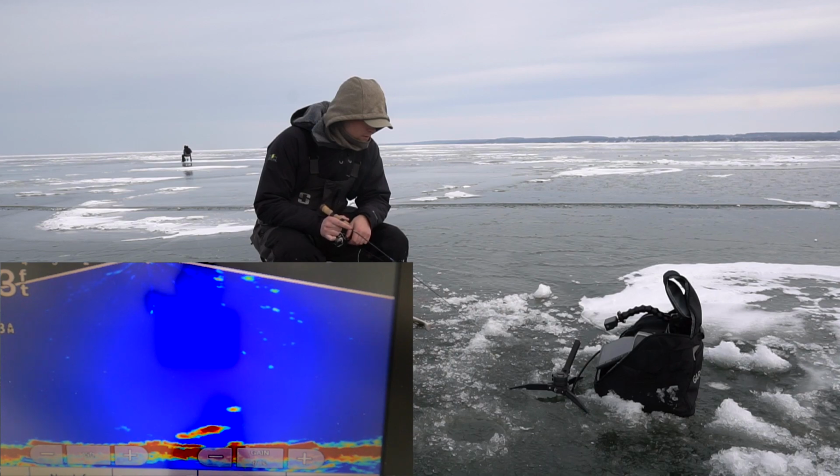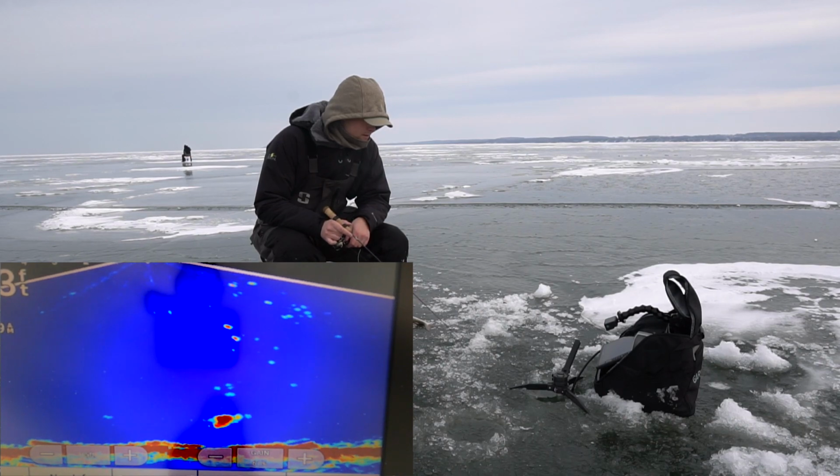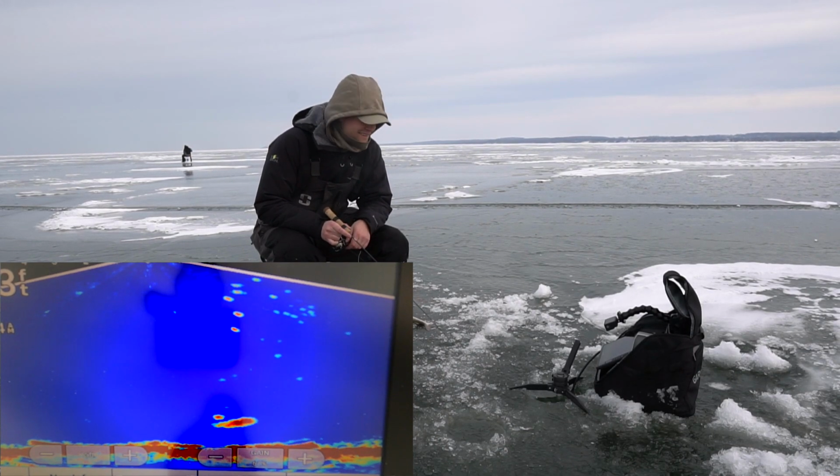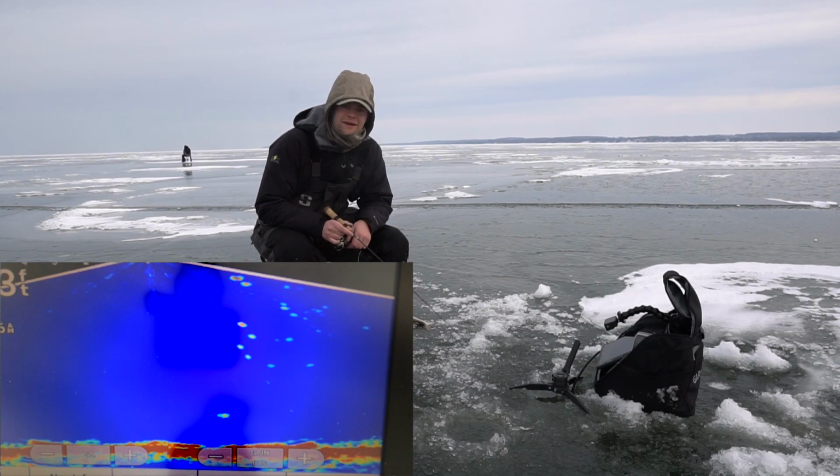Oh my goodness. He's coming up. He just ate my barrel swivel. Oh my god. Apparently he wants a slider on there. Jeez. He's literally eating my barrel swivel right now. Oh my goodness. Oh, maybe I should put a slider on there. He did not want what I had on the bottom.